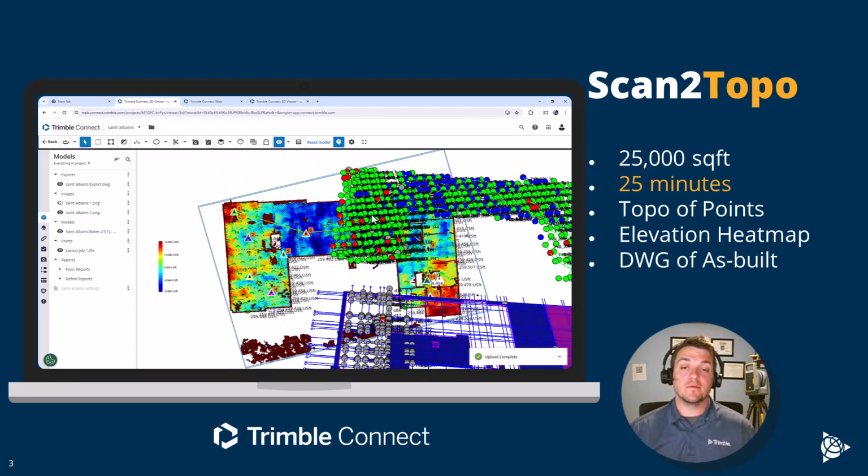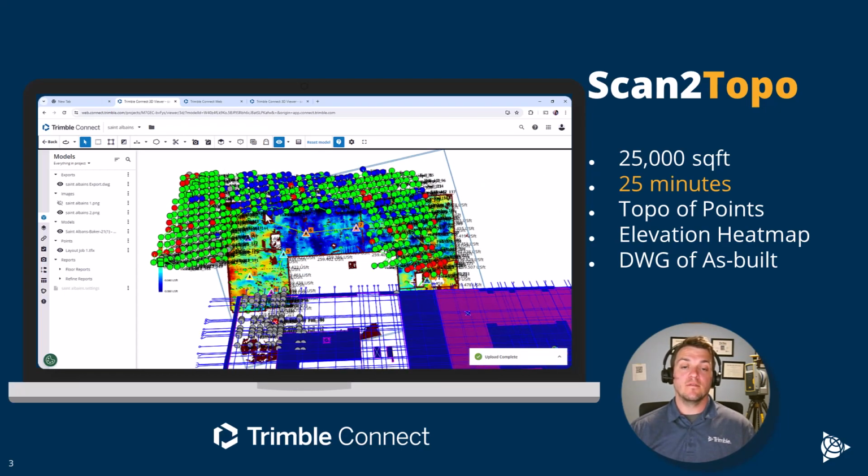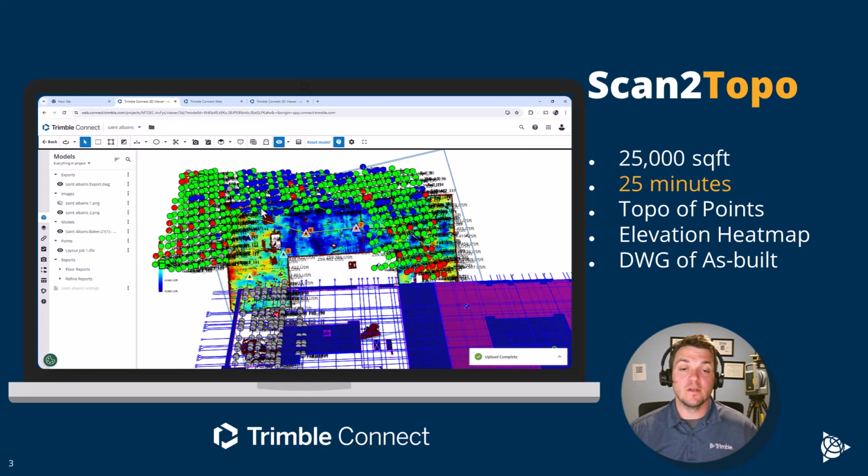I have that floor captured within 3 days of the pour, and the arguments really become very, very little, and communication is very quick with that as well.